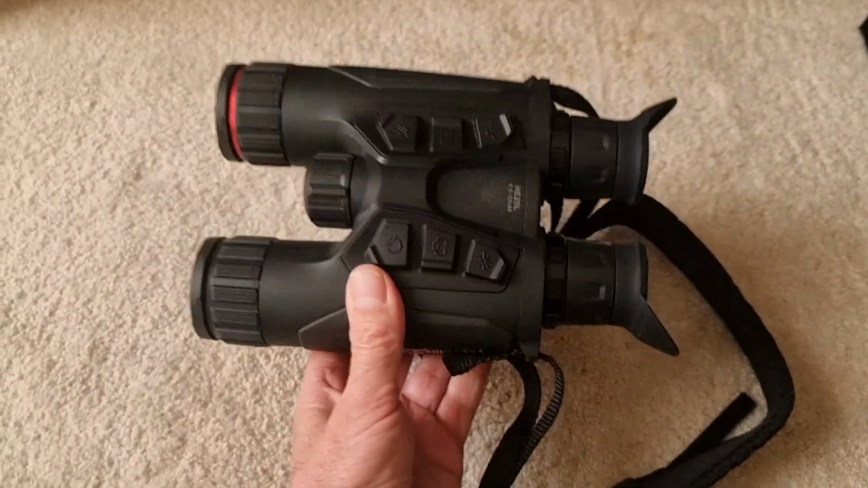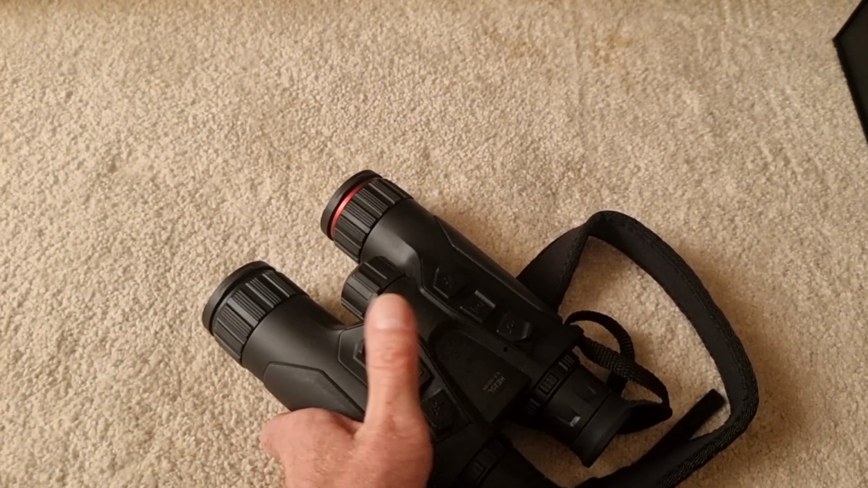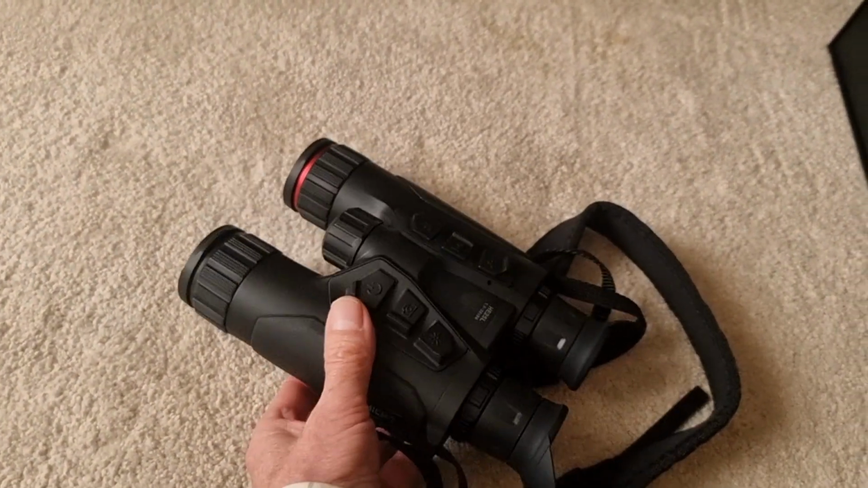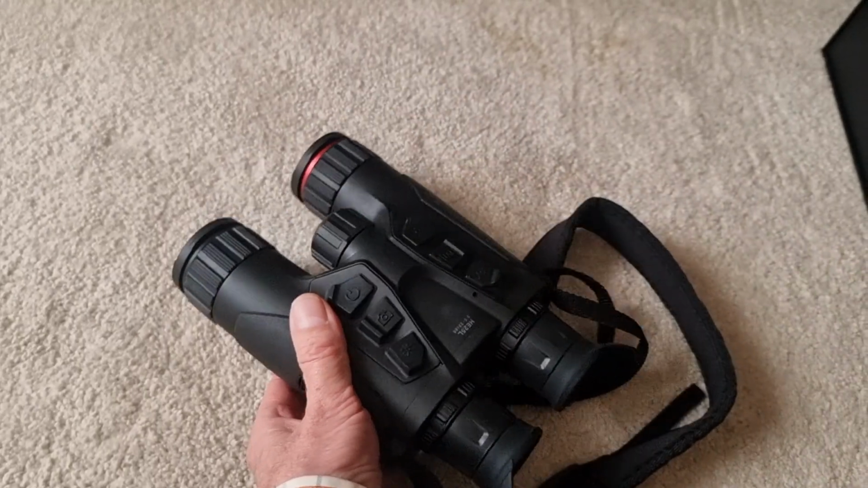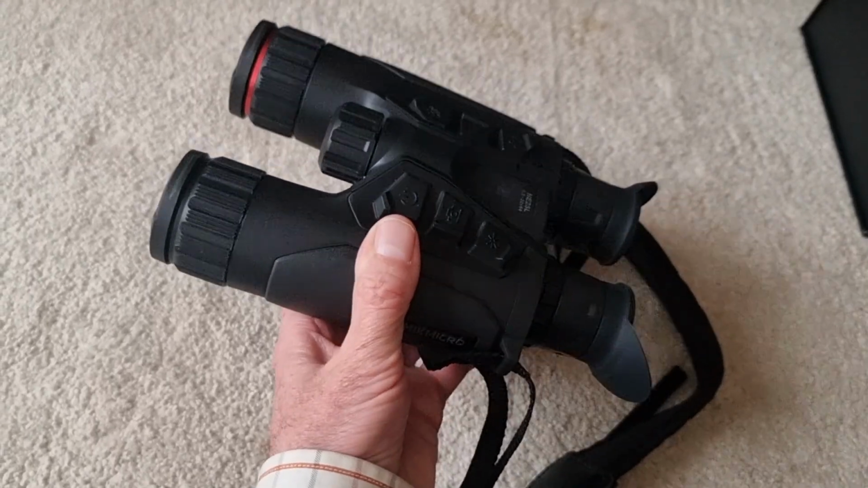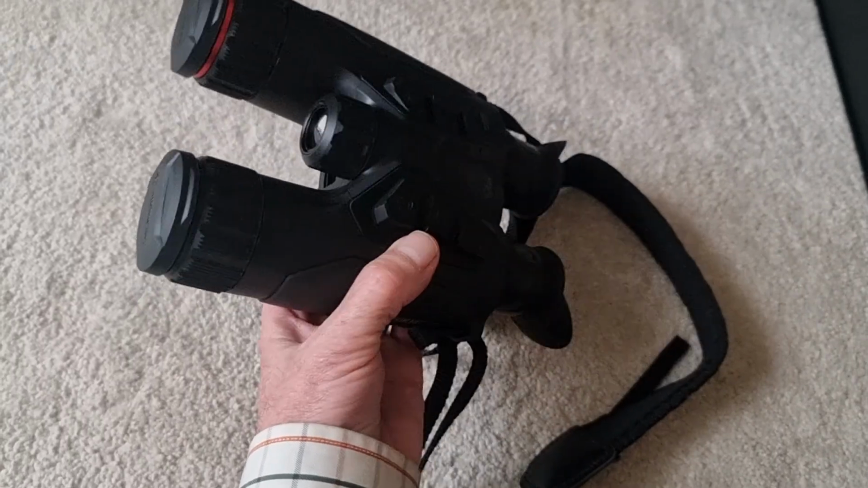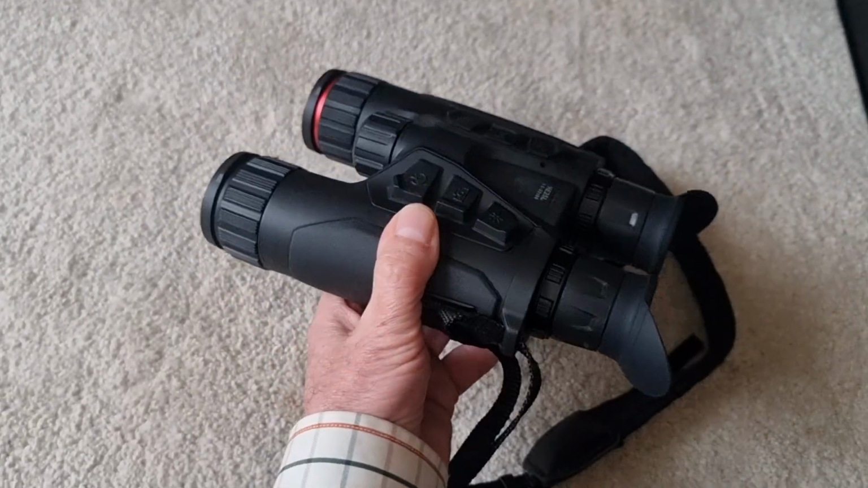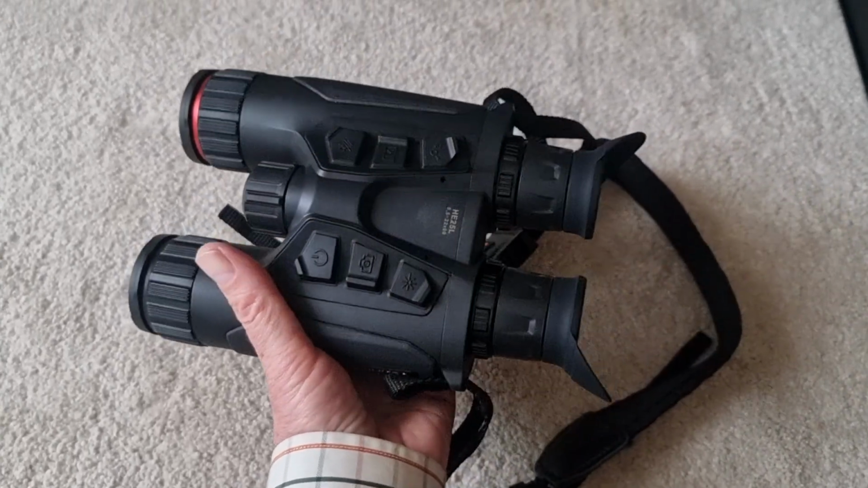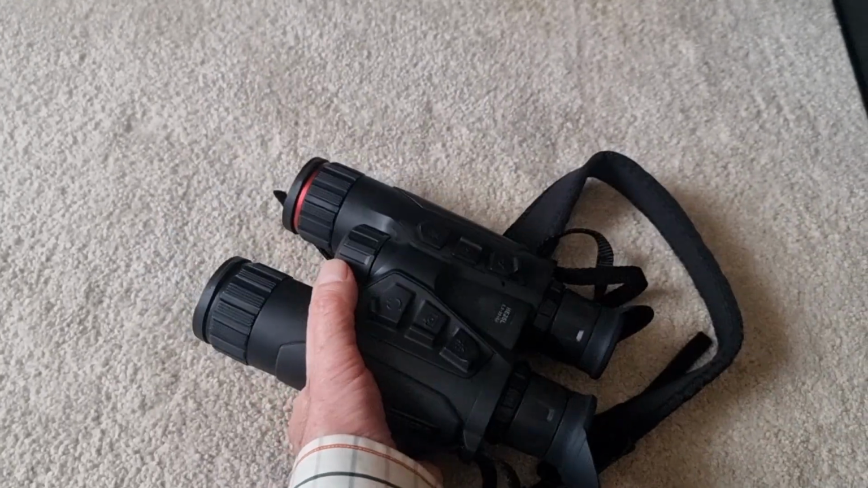In the daytime, again, thermal for hidden stuff, squirrels in trees, pigeons and whatnot. You've got your digital binoculars for scanning at range, see what's out before you even get in the field, up to 22. Admittedly, at 22, like any binoculars, probably better if you can lean on something to use them, but up to 11 you can use them handheld like any decent pair of normal binoculars. The image is really good. Up to 11 times mag, it's superb, really is. So yeah, really good to have a usable pair of binoculars.